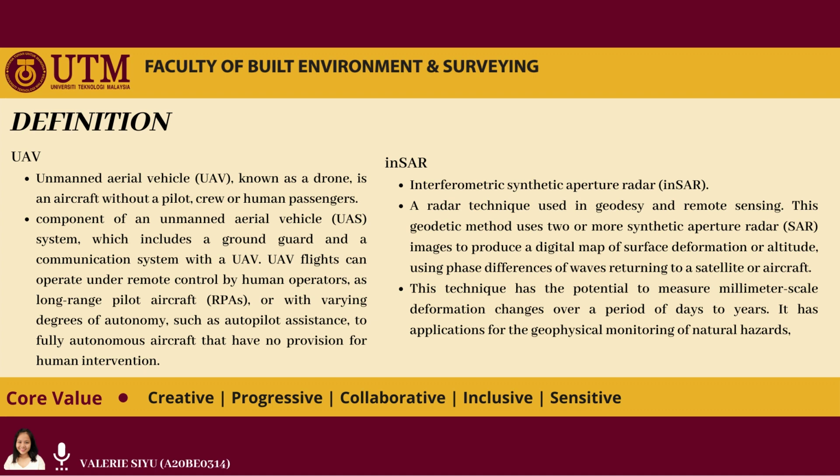UAV flights can operate under remote control by human operators as remotely piloted aircraft (RPAS), or with varying degrees of autonomy such as autopilot assistance, to fully autonomous aircraft that have no provisions for human intervention.